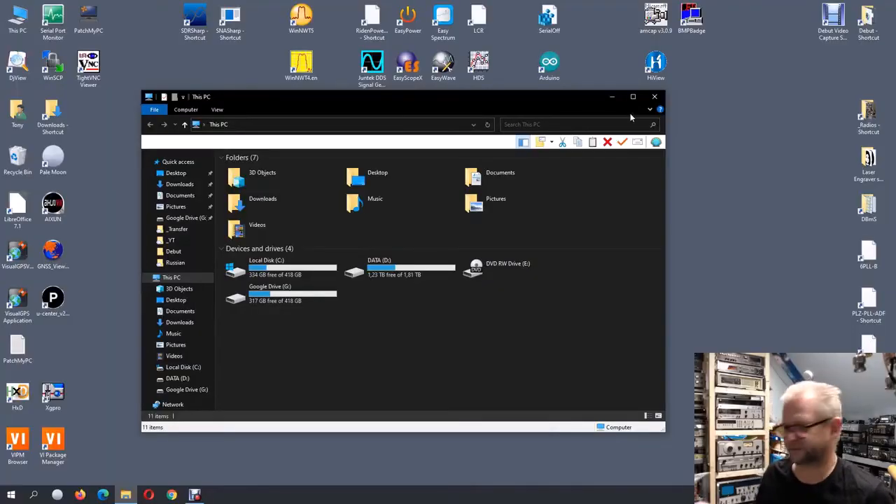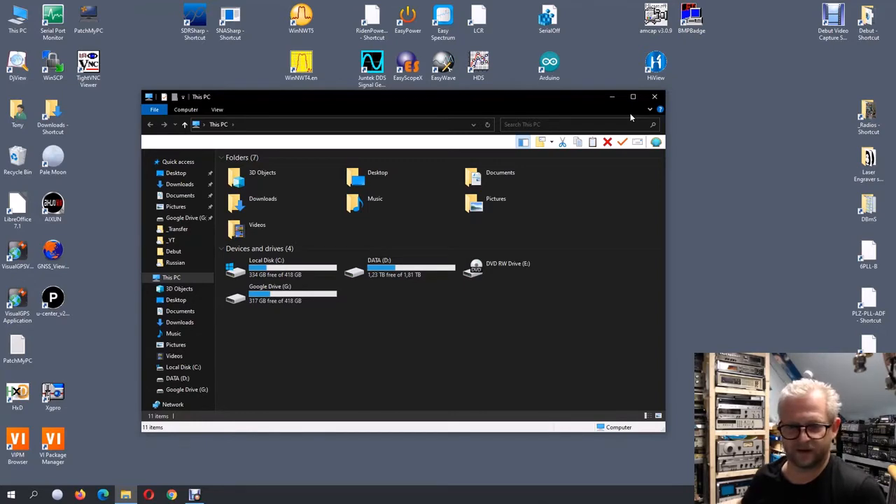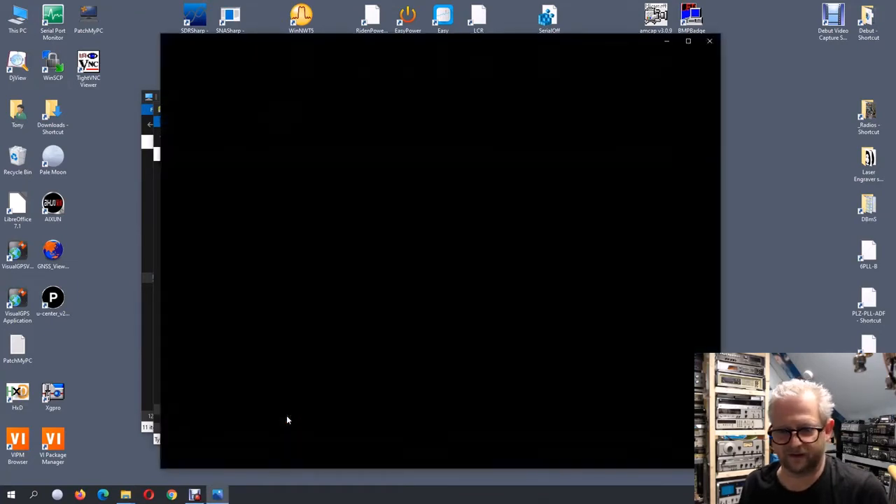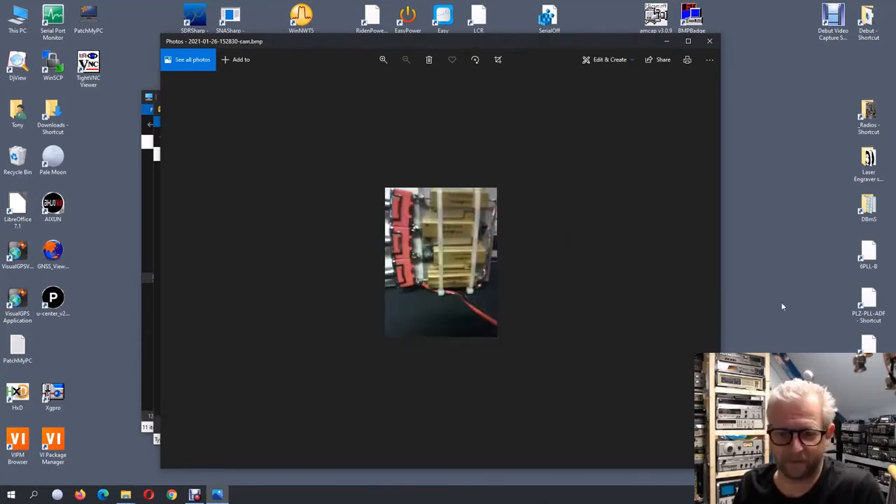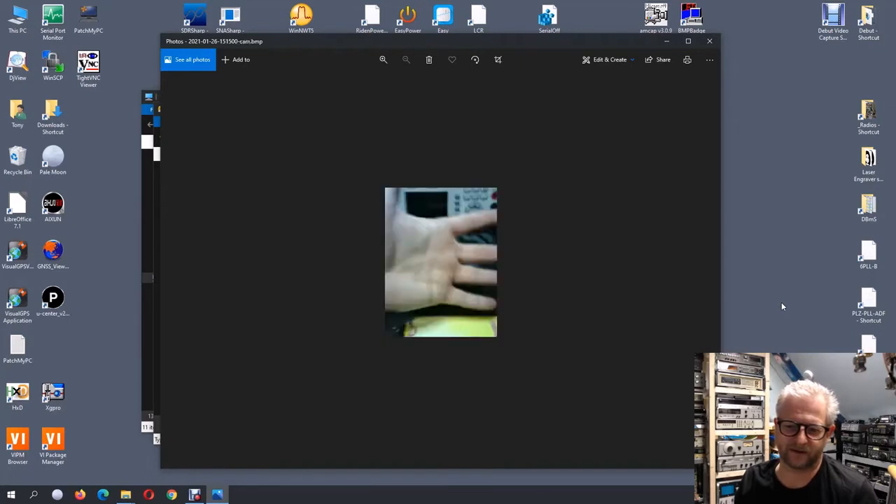Well, if you switch on first the device and then you plug in the USB in the computer, it should create a drive. We can hear the sound, ploop, and there it is, and it opens automatically all the images. So let's see what images we made. So we have the thermal, the 80 degrees as we saw, and this is the visual. So it makes 2 pictures every time. Here is my hand, that was the first one, and the visual.